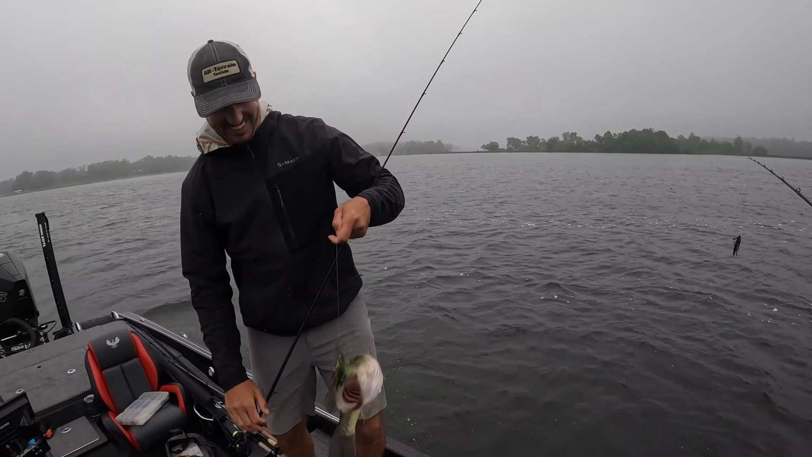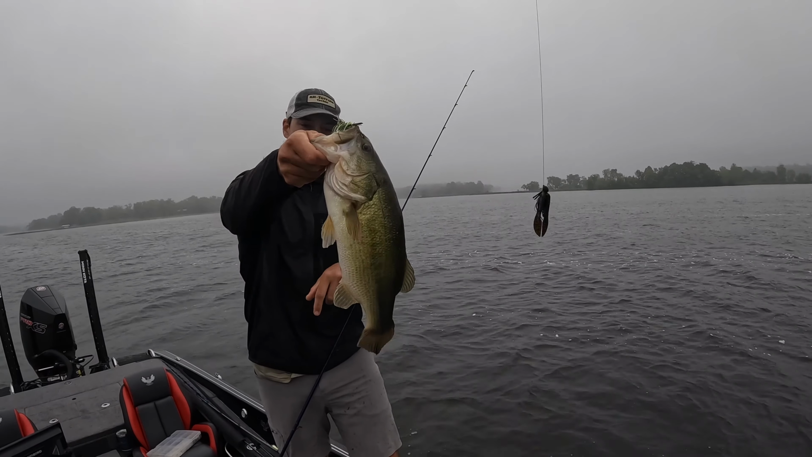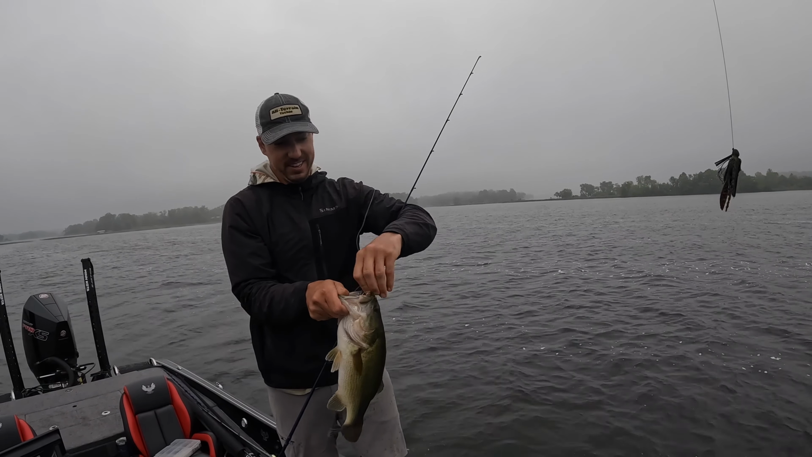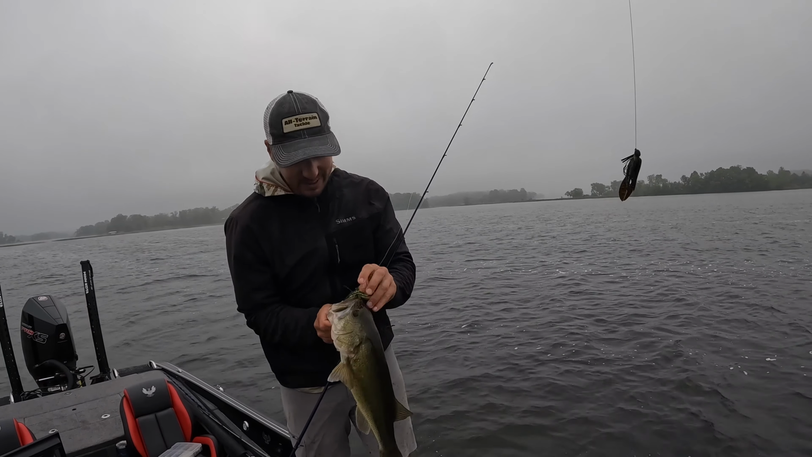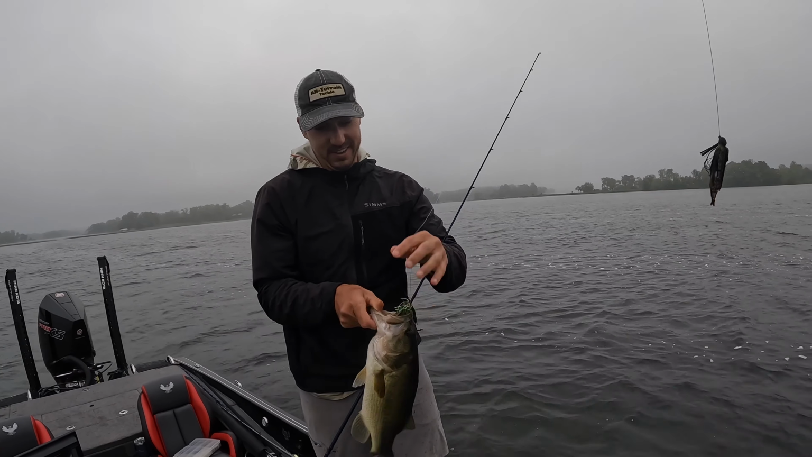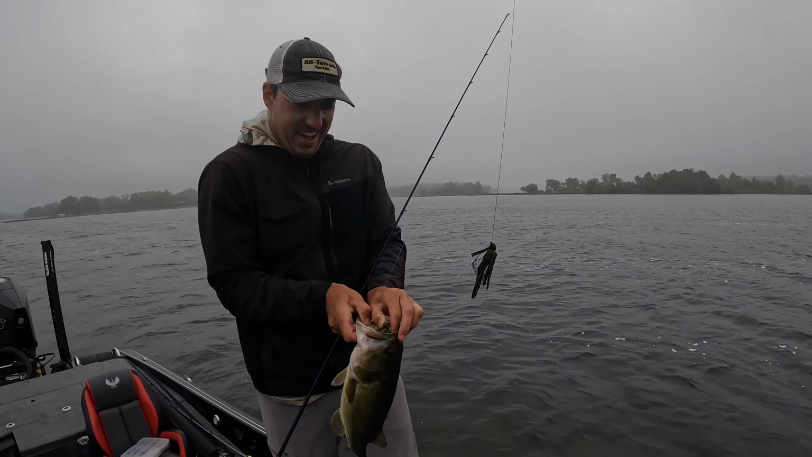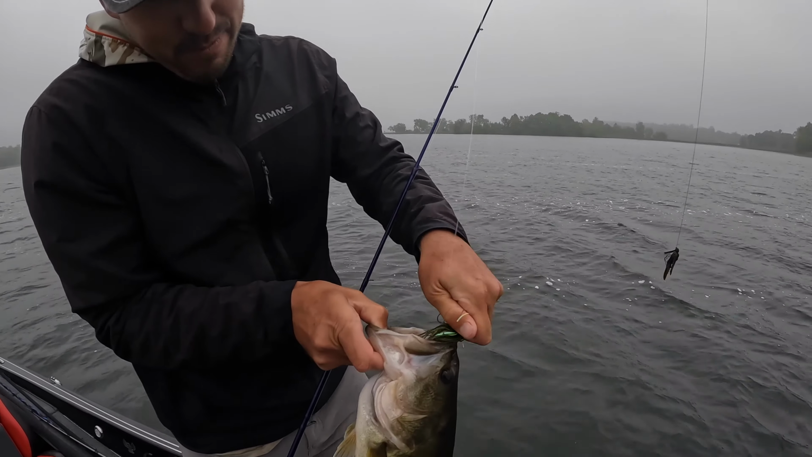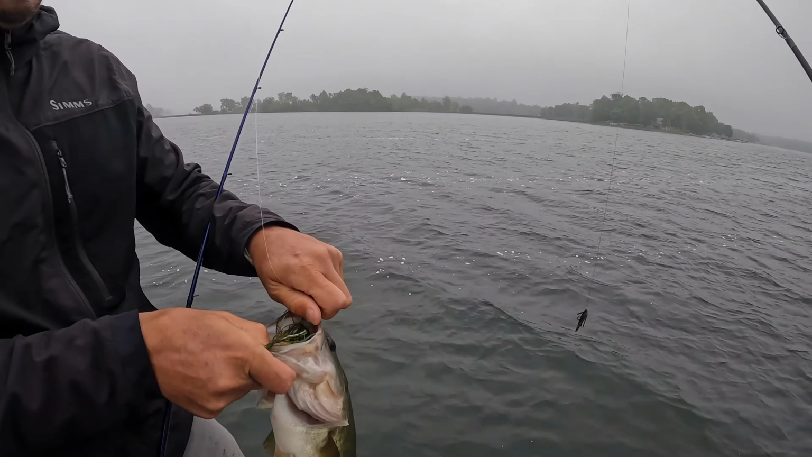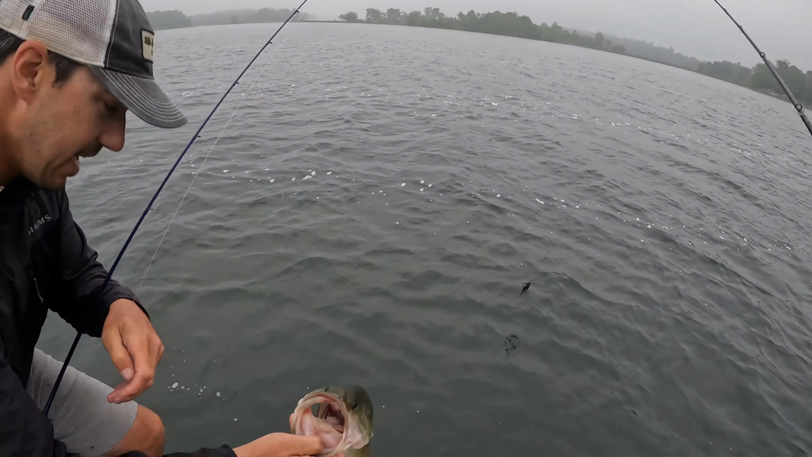Alright, it's a good start. AT jig. Man, look at that post-spawn fish. Just getting out to this spot probably. That thing thumped it right below the boat. Good hook right in the nose there, right where you want it. And so far the little jig is outperforming the big jig. Yeah. That one was right below the boat. I can't even get the darn thing off. He stuck it pretty good right in the nostril there. There we go. Yeah, that was buttoned. Yeah. Good chunky fish. Get it back.